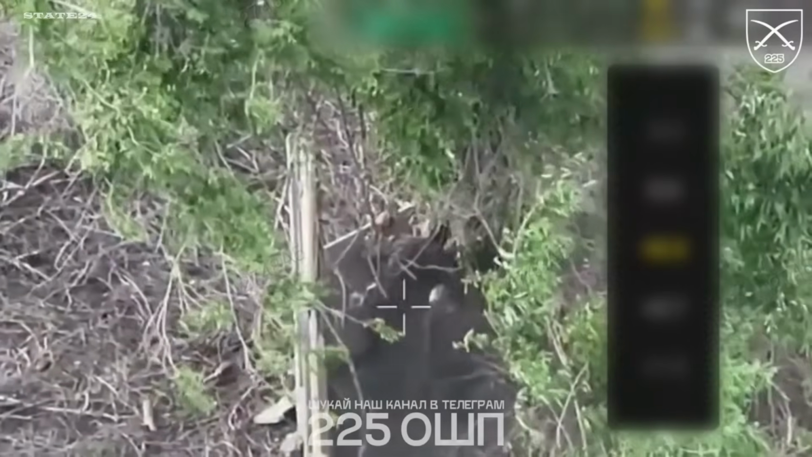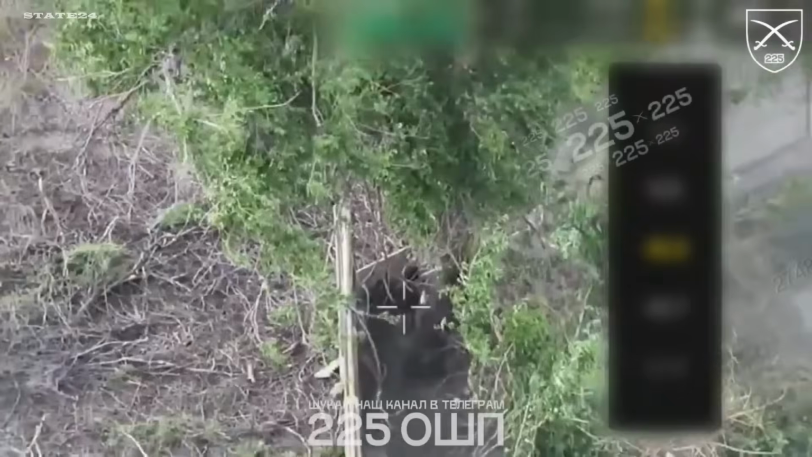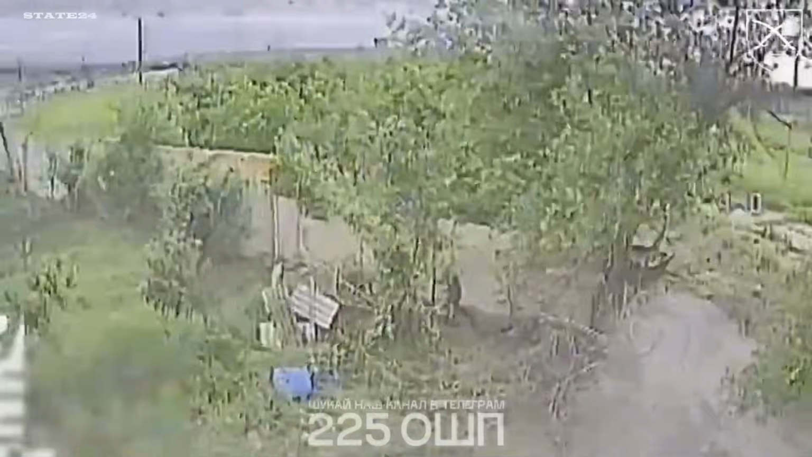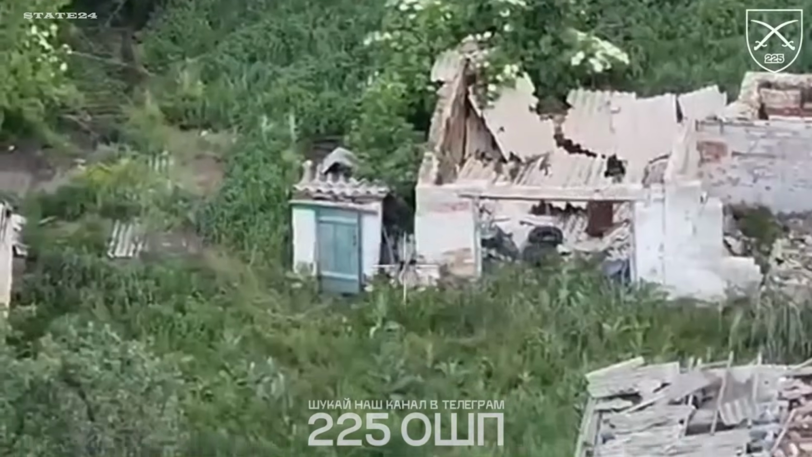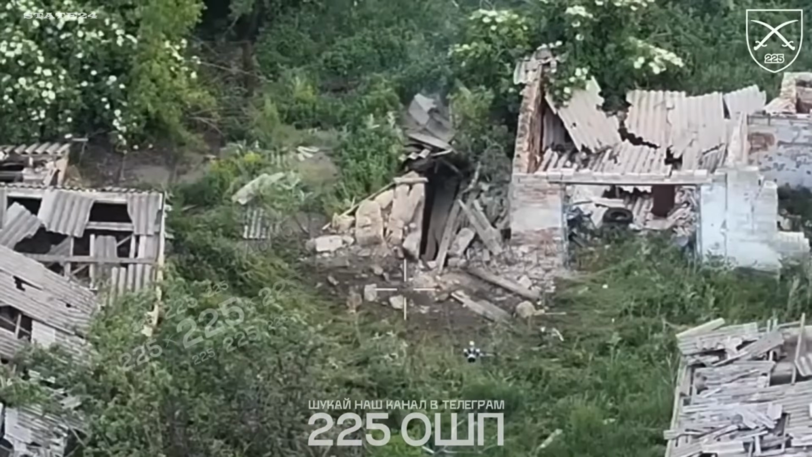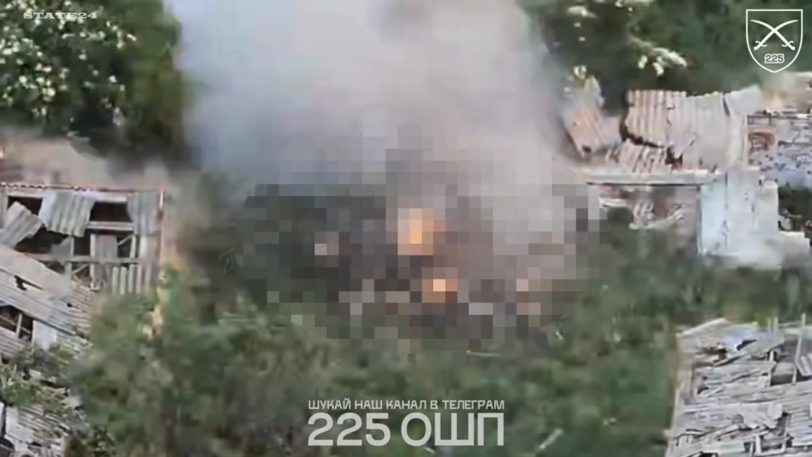The same sector. Another soldier, no weapon, aware of the drone, but nowhere better to be. 225th Assault Regiment operators already tracking him. The position he chose wasn't enough. It never is. This Russian soldier was spotted entering a toilet structure. Caught in a vulnerable position, he became the target of drones and was unable to escape 2 drone attacks.